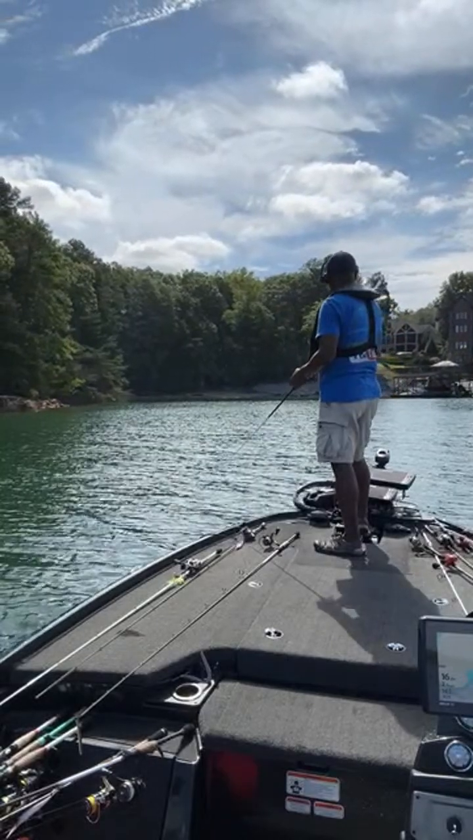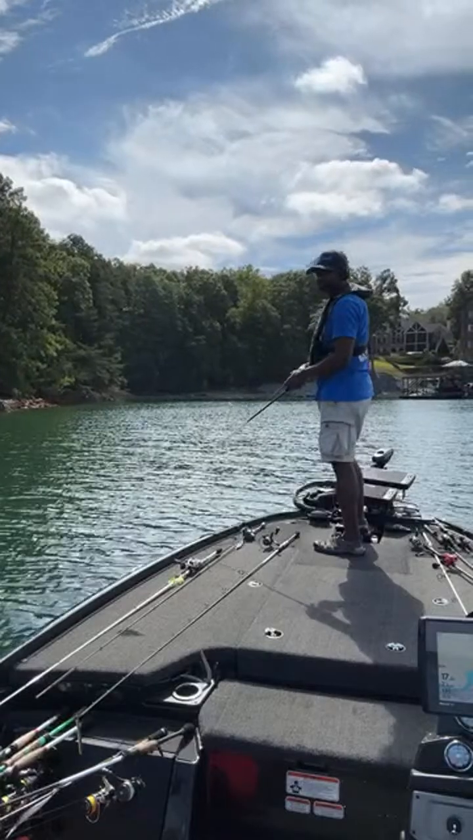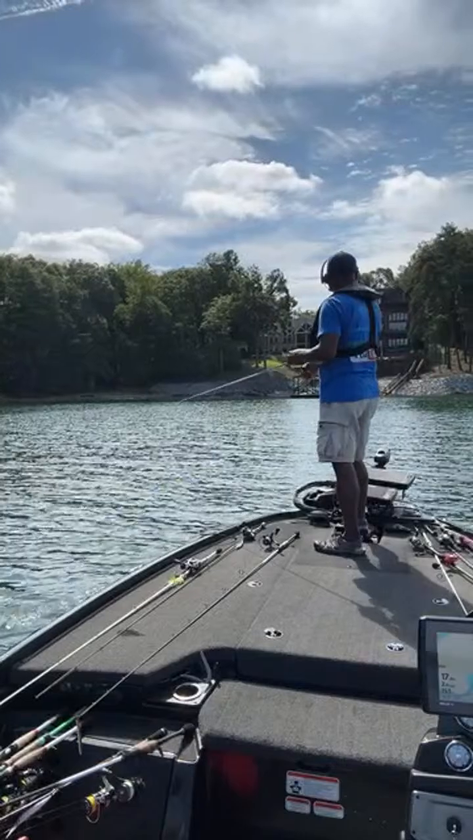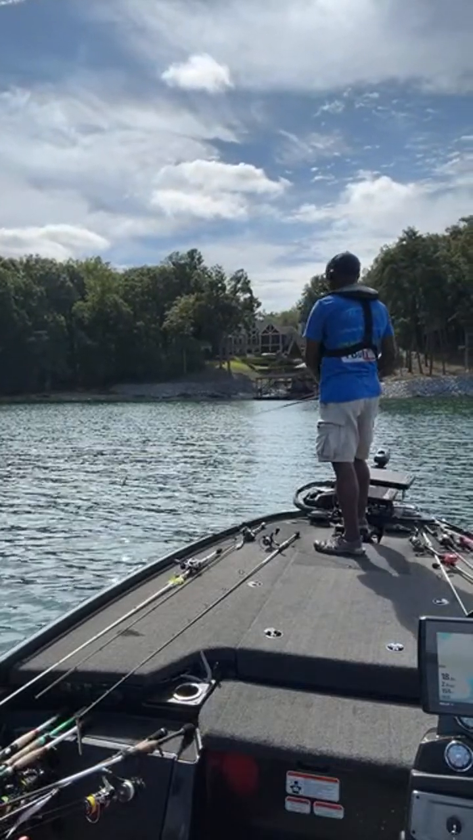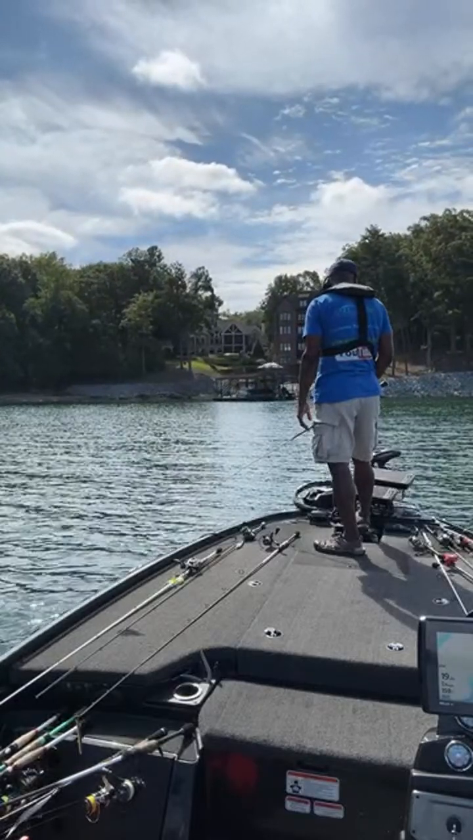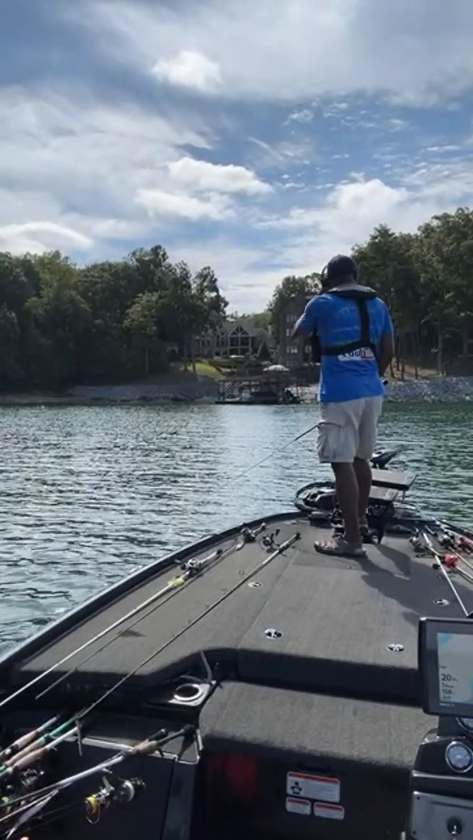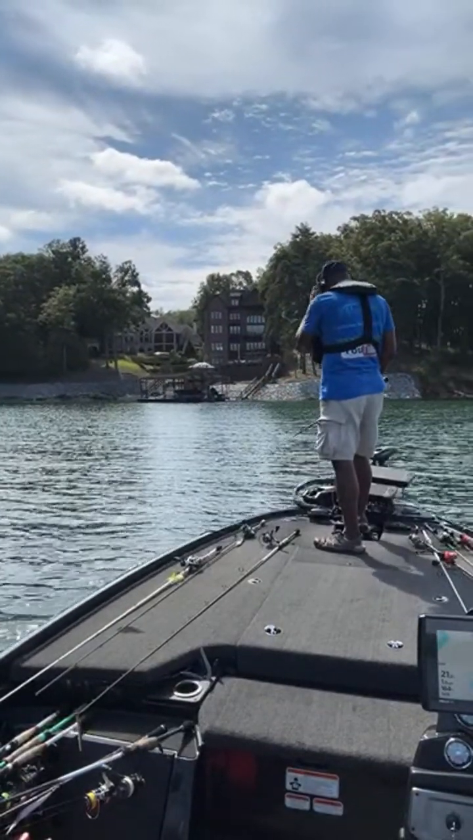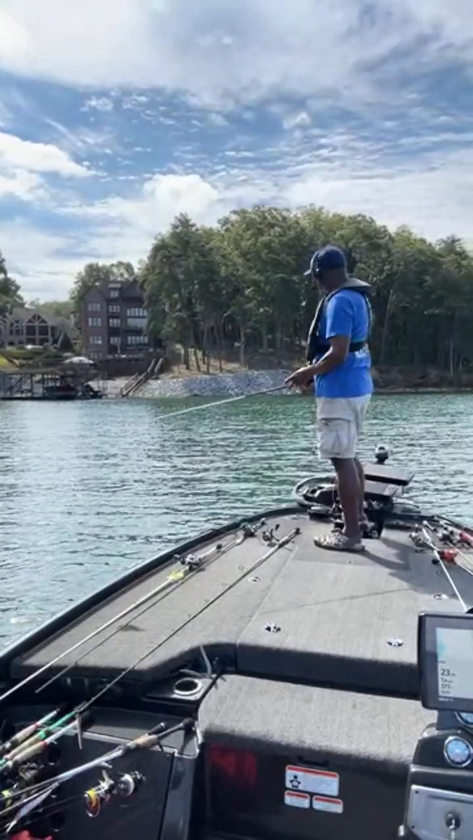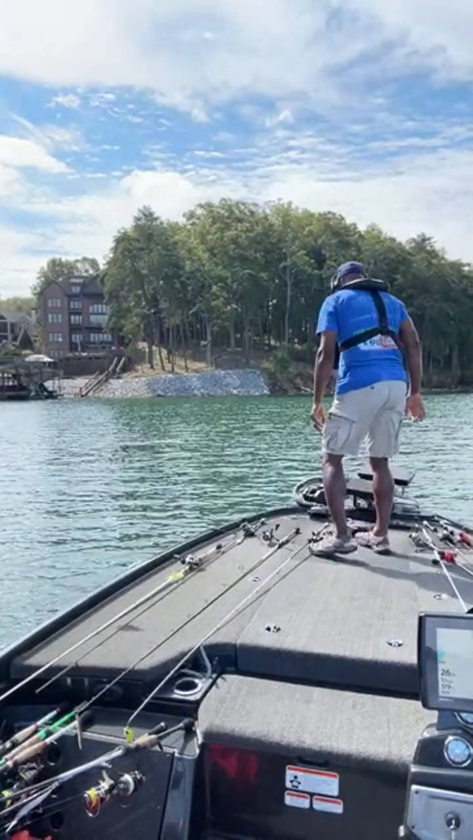I thought there were more docks over here than this one. So really, the next cove is the one that I wanted to get to. So we're gonna zoom through this one too. But I guess since we're over here, I'll go ahead and fish it. Let's just scan around and see if there are any fish over here. Now I'm gonna skip this dock. Let's skip this dock. And actually, let's just skip this whole area.